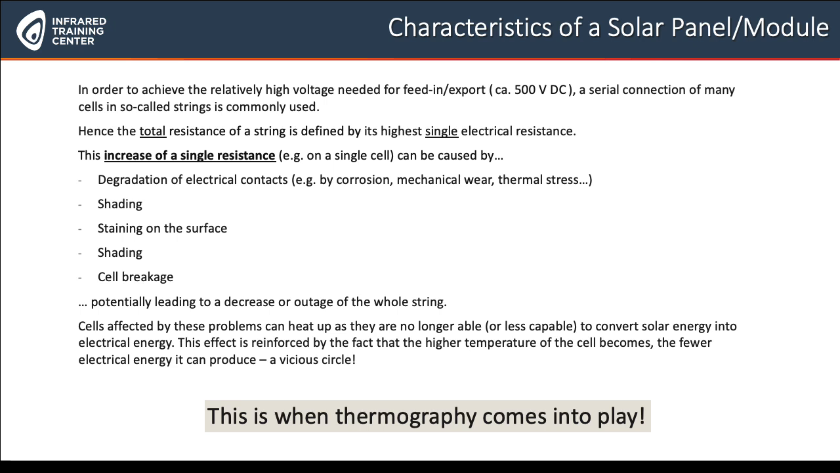So it could be a degradation of electrical contacts by corrosion, by mechanical wear, thermal stress, for example, shading, like a tree standing beside the installation, or a cloud shading a module, or stain on the surface, like from birds, for example, or sand and dust. Whatever kind of staining you may have. It might also be due to cell breakage, so that cells can of course break. And this all might lead to a decrease or even the outage of a whole string.